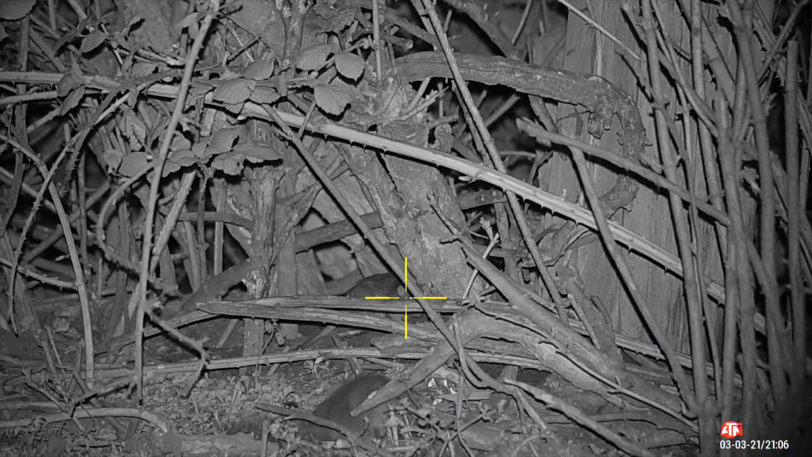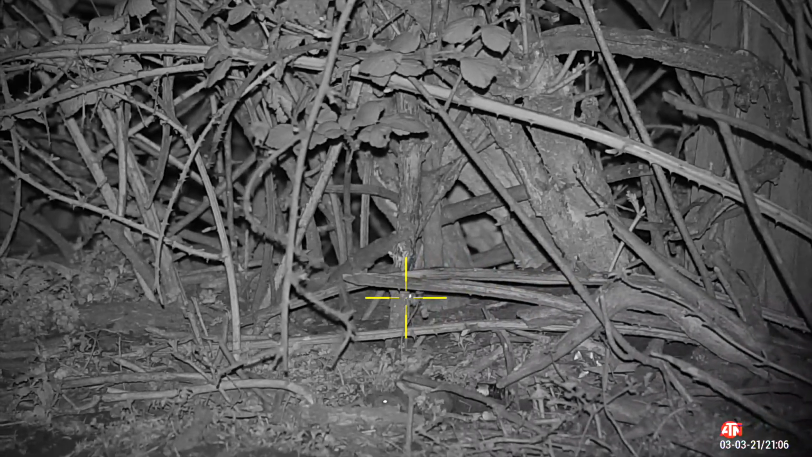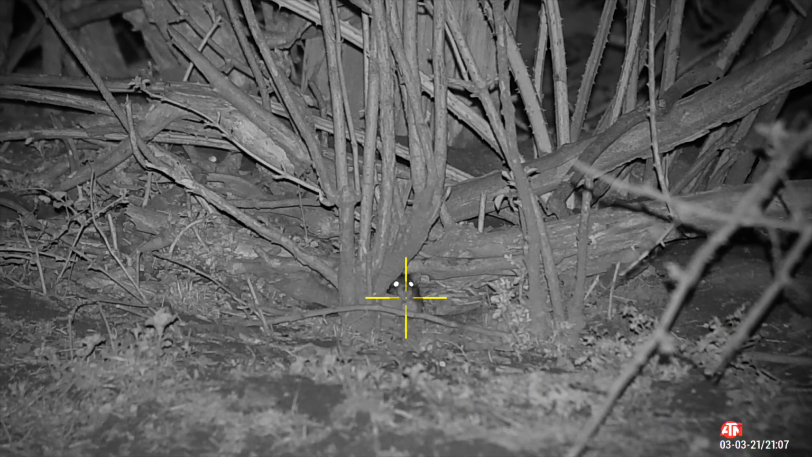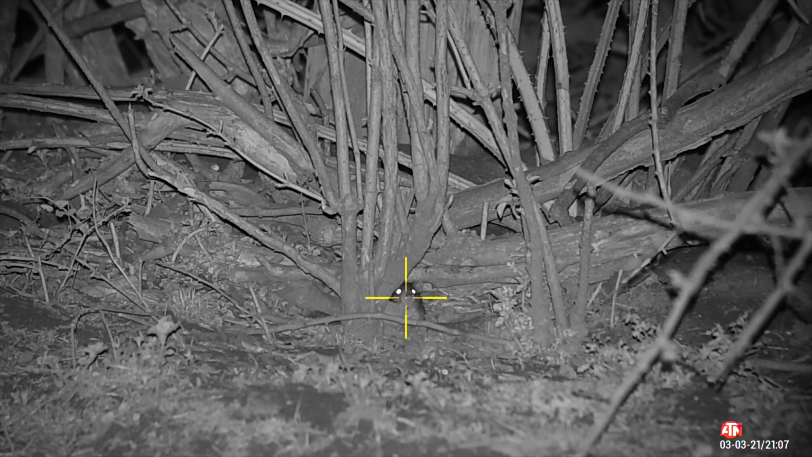I can't quite see enough of the rat here, and I seem to have done quite a lot of rat shooting recently in scenarios just like this, where I'm having to thread the pellet into a small target area. That said, it does make you quite a proficient shot on rats just like this one.